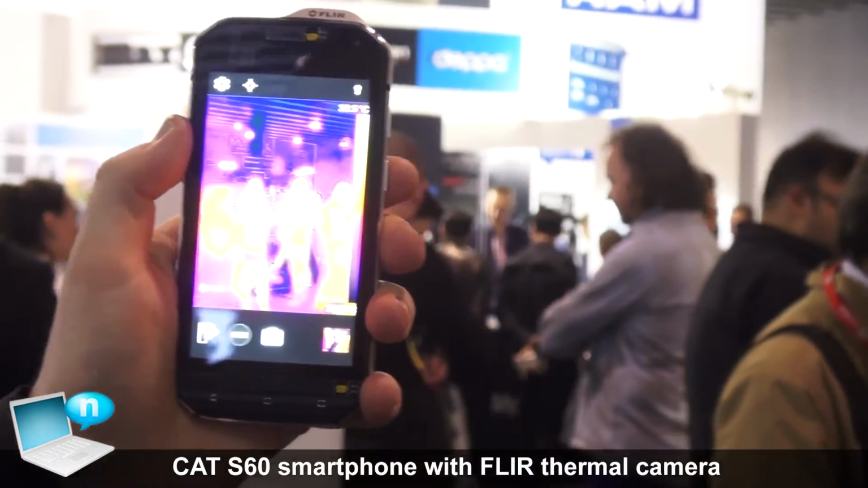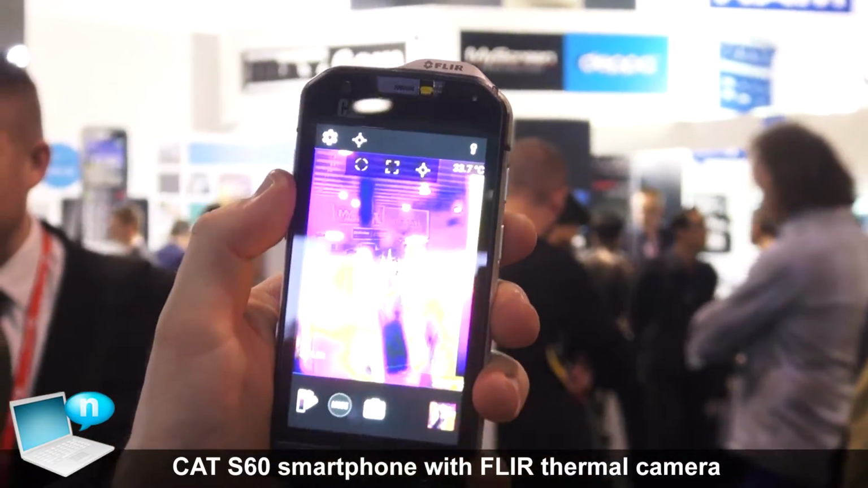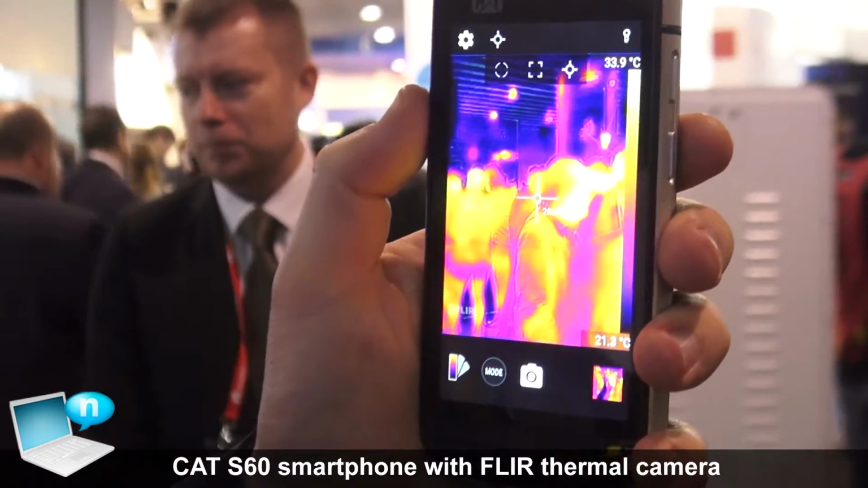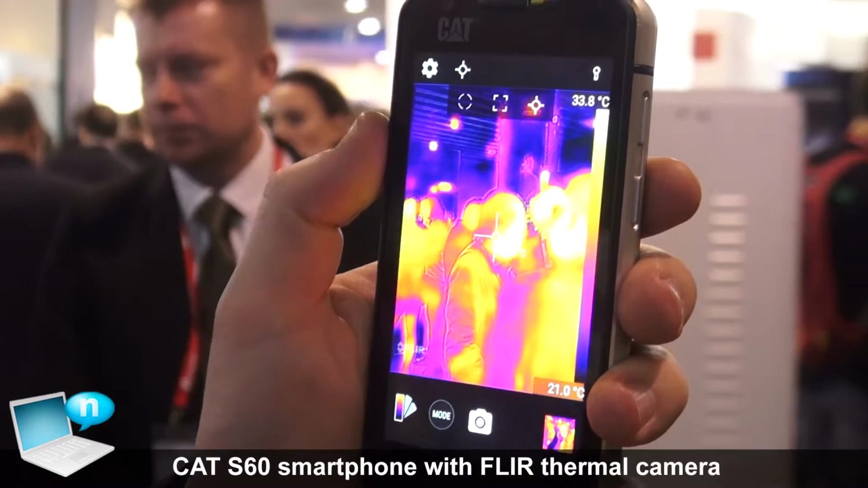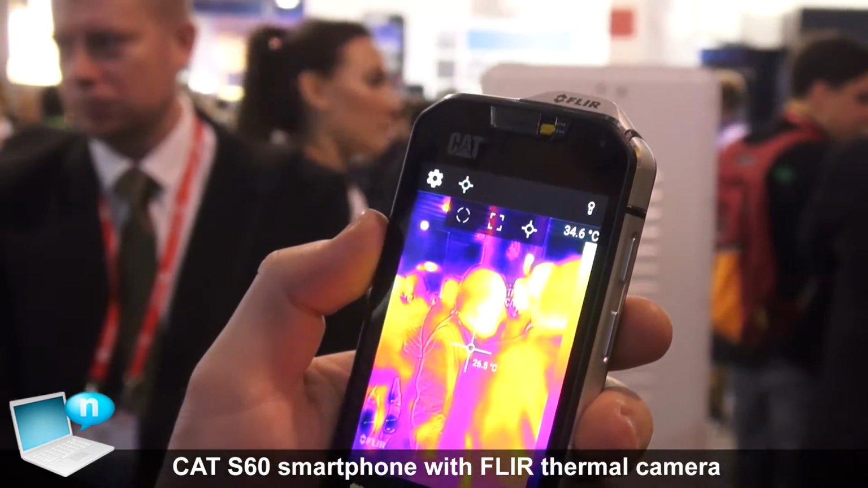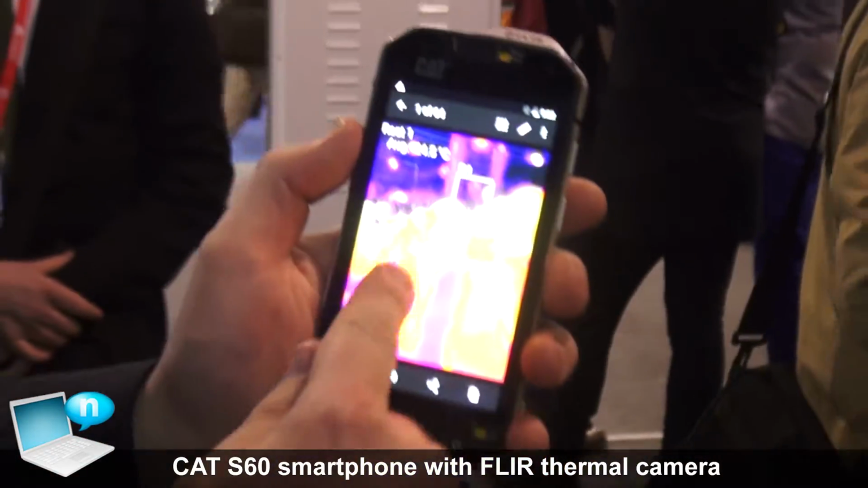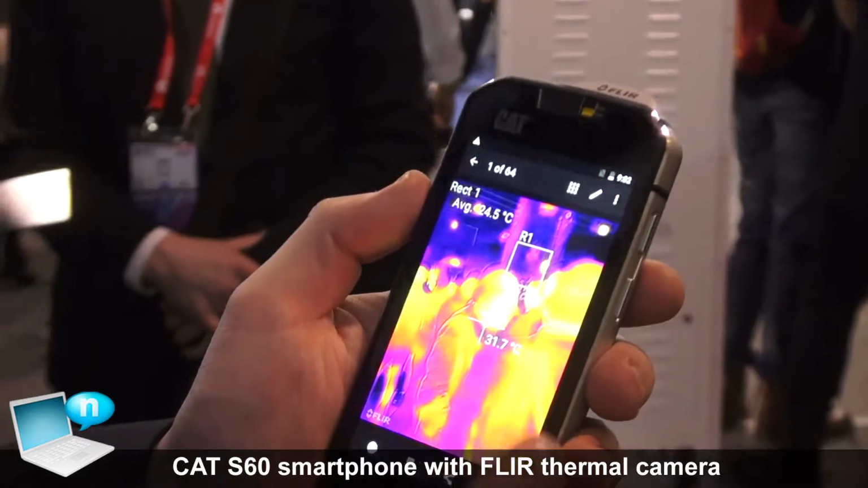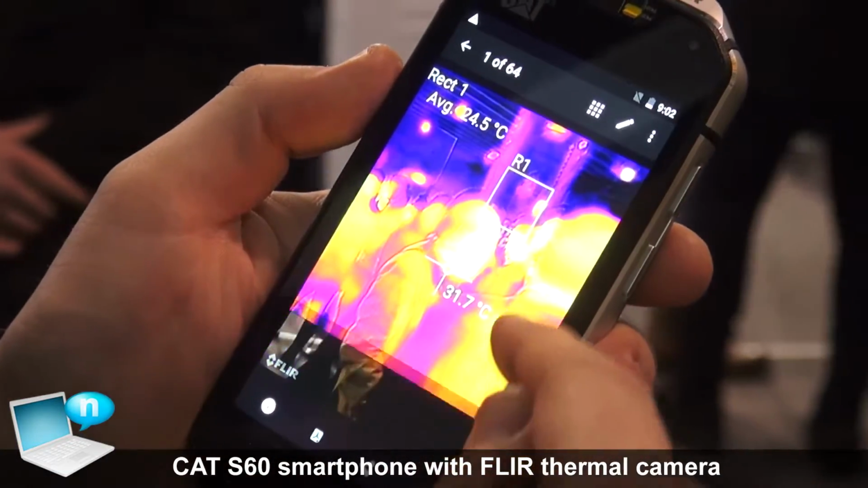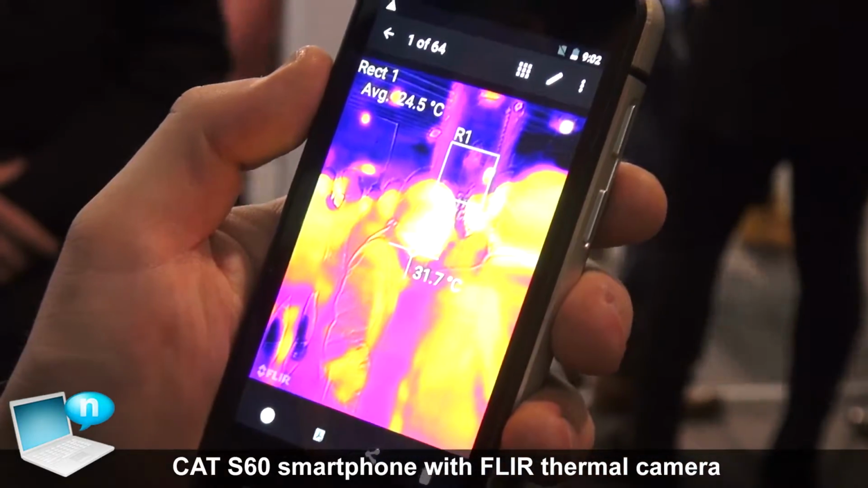So people are glowing hot, the electronics are glowing hot. I can actually add a spot meter onto the device. I can move that around or add extras to it, and you can take live temperature readings right off the device here. Now if I take a photo and then go and take a look at that photo, because of the two cameras on the device, firstly I can see this context on the image drawn on taking detail from the standard camera. But I can also switch between the two views so that I can understand the context of the shot I'm looking at.